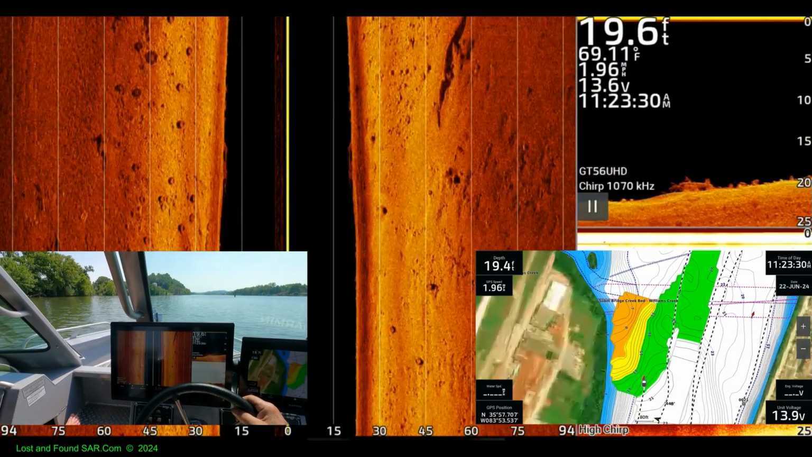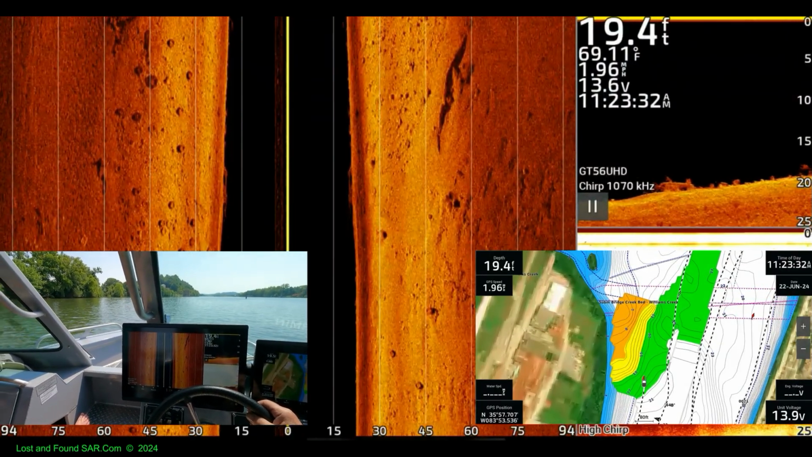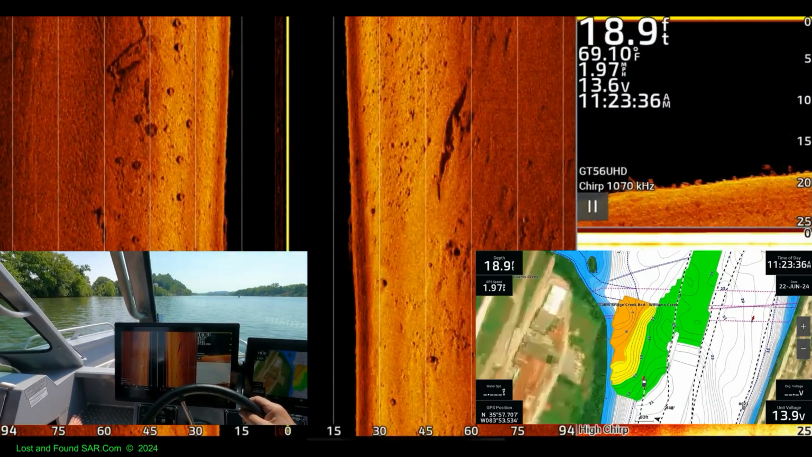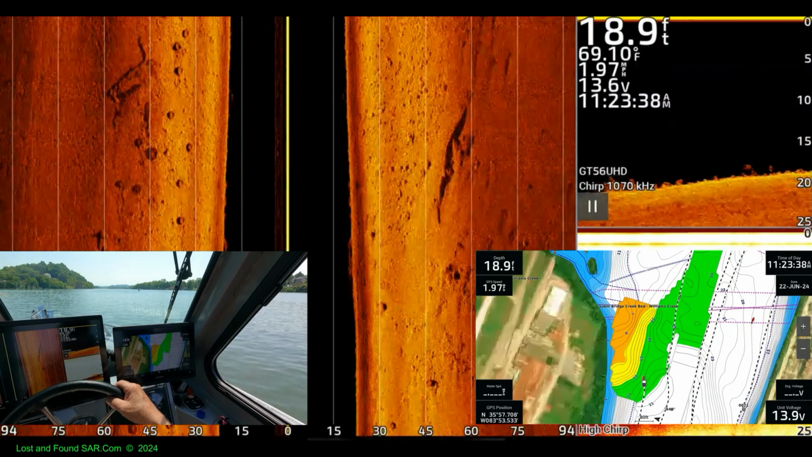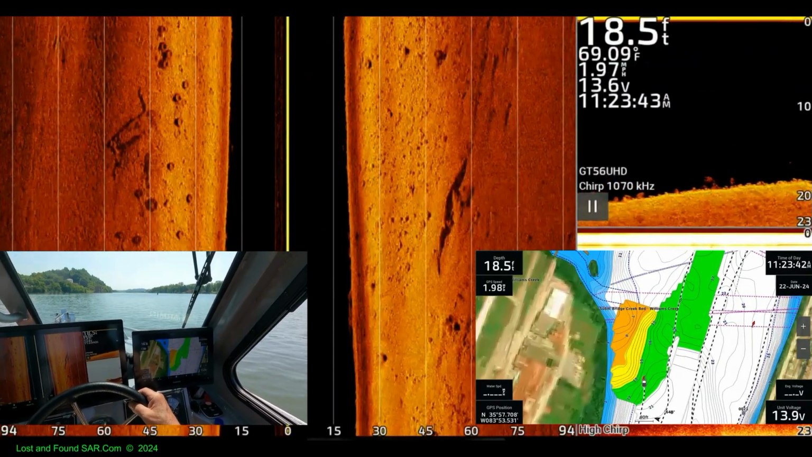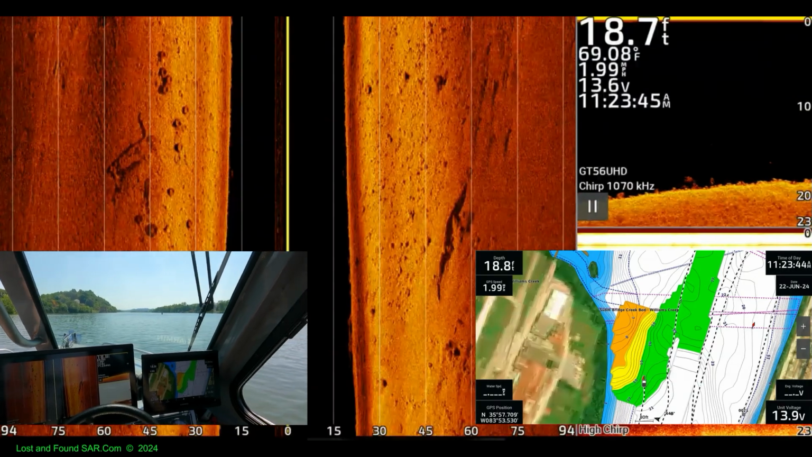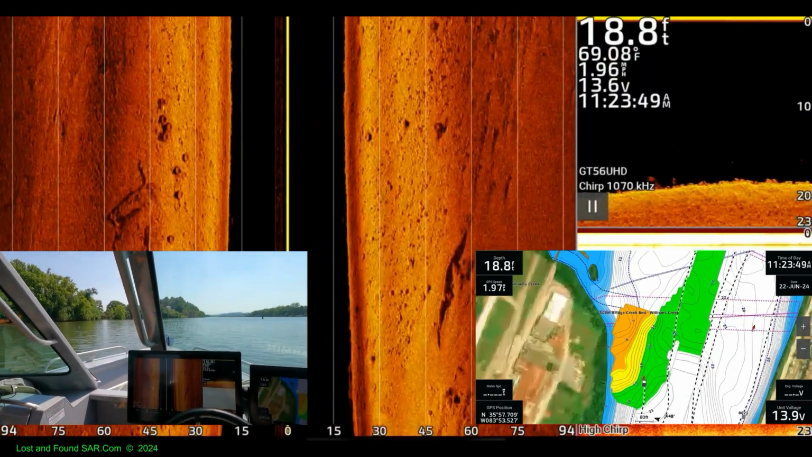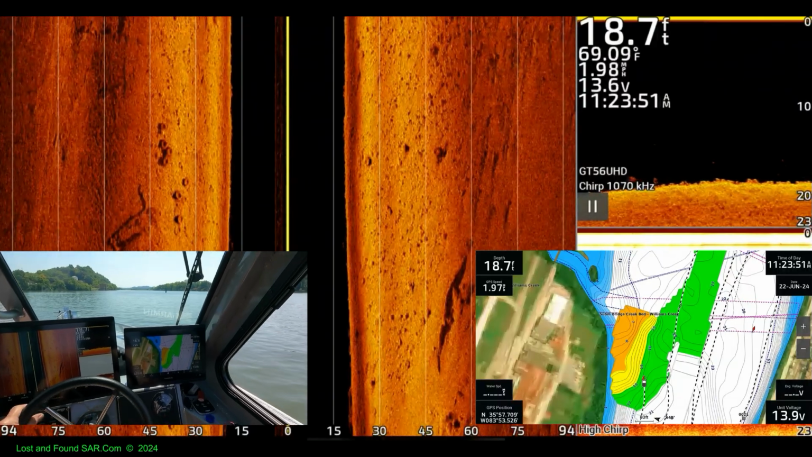I wonder what's wrong with the water tables. Oh, there's a big one. That's definitely where they dumped a lot.